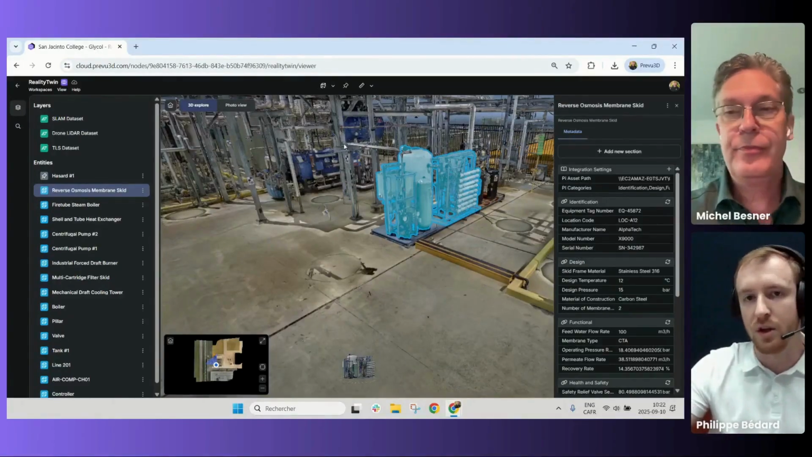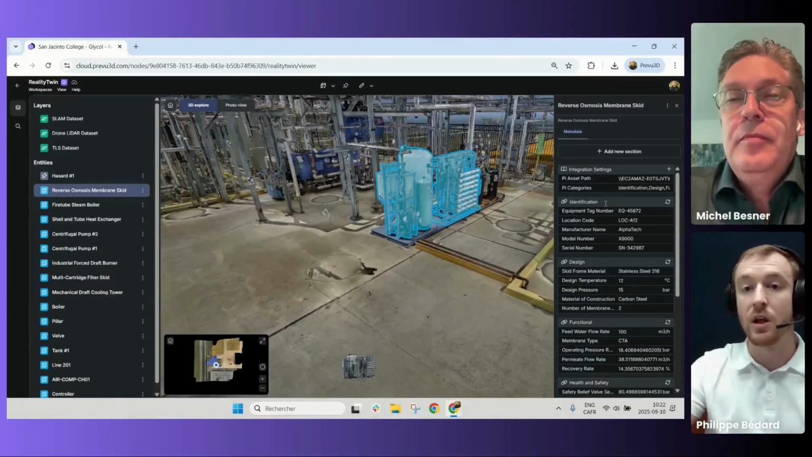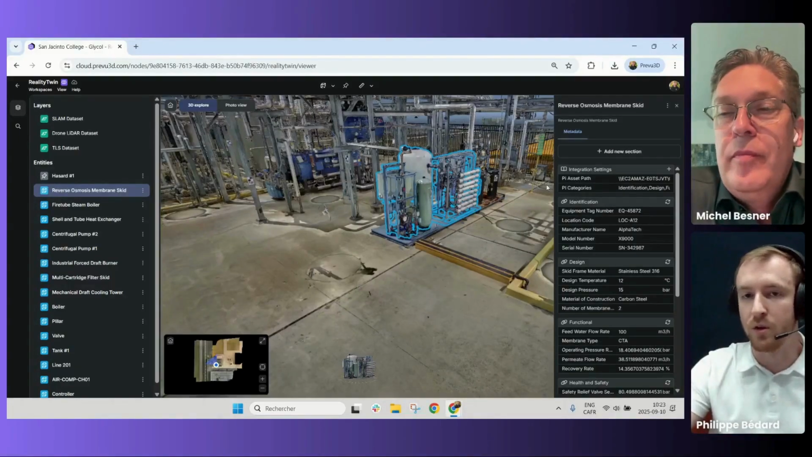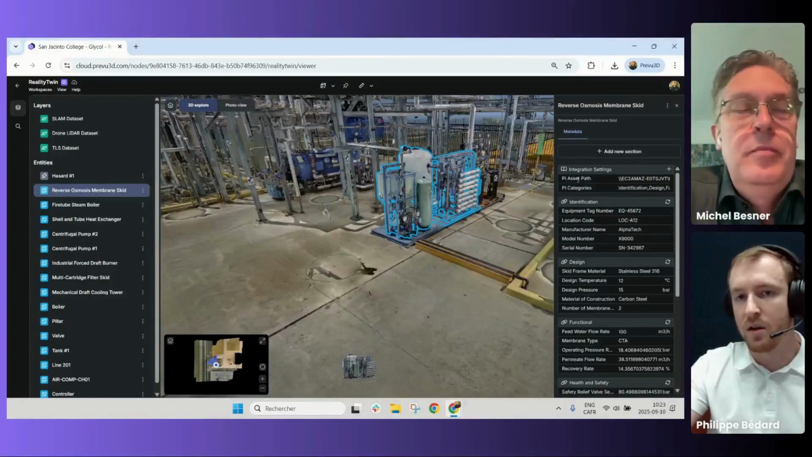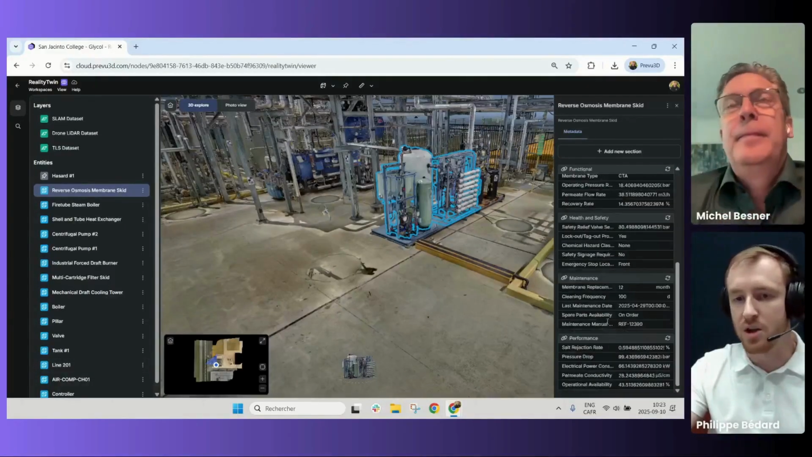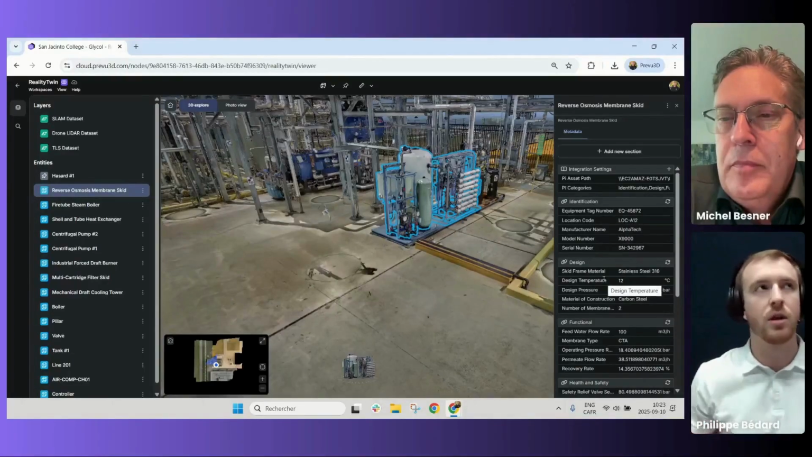What you will see over here is that we can assign several metadata to that equipment, and you can also connect them to external systems of record. In that example, this asset is connected to AVEVA PI. By just filling in the PI asset path over here, all that metadata was retrieved and fetched automatically from the PI system. So that becomes very powerful.